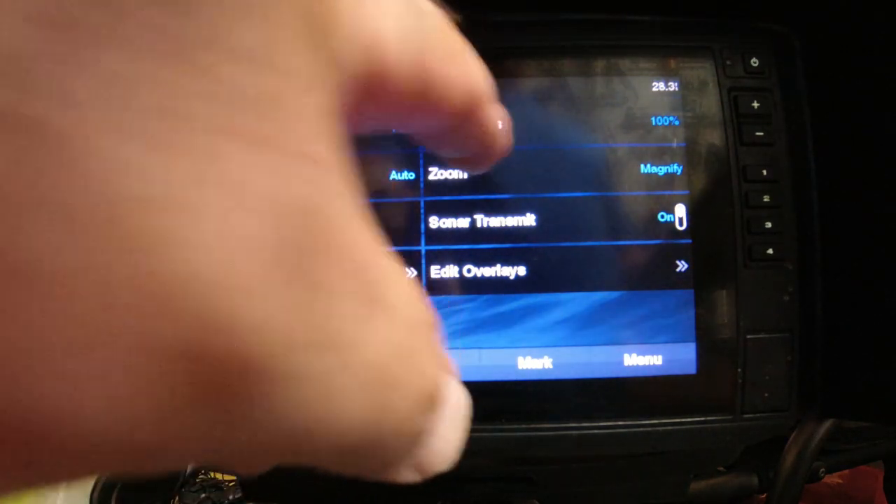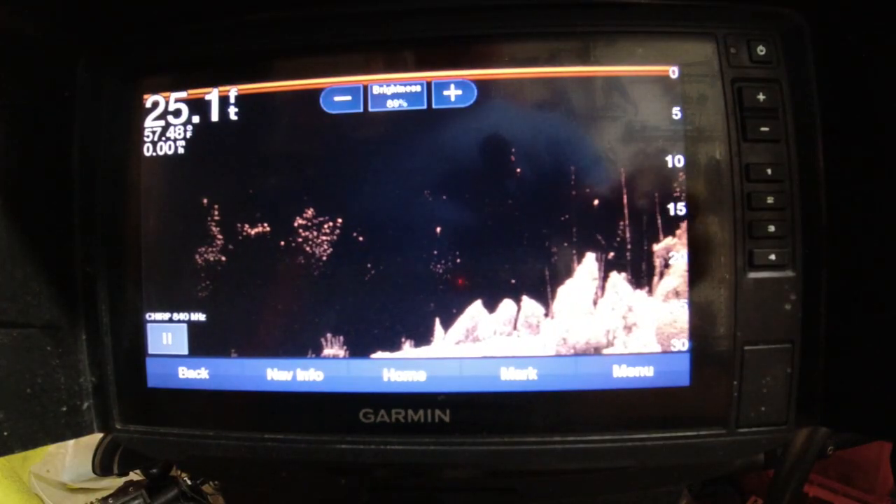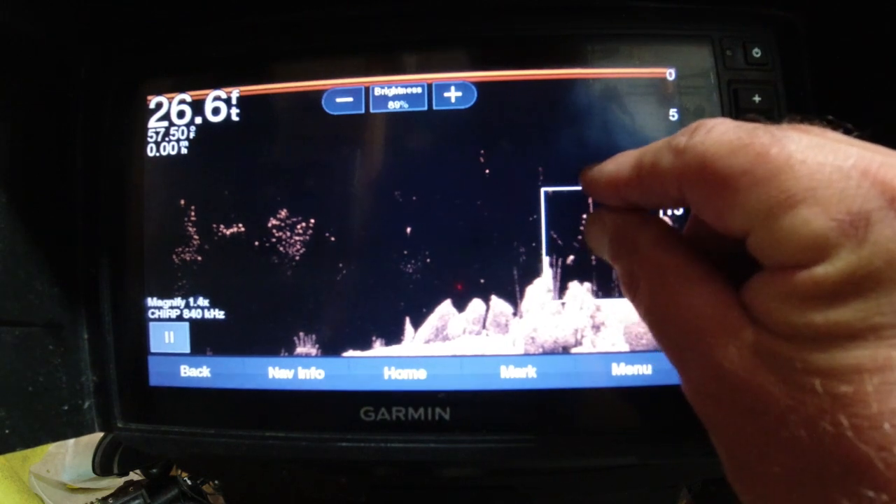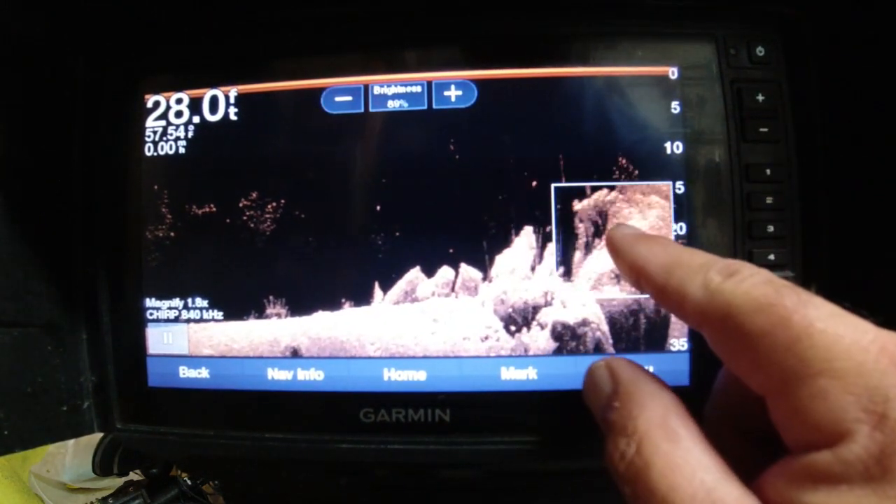I have my zoom set on magnify, and what that allows you to do is magnify on a little piece of structure out there. And here's a little clip of that. This is your magnify, guys, so you can zoom in on stuff.